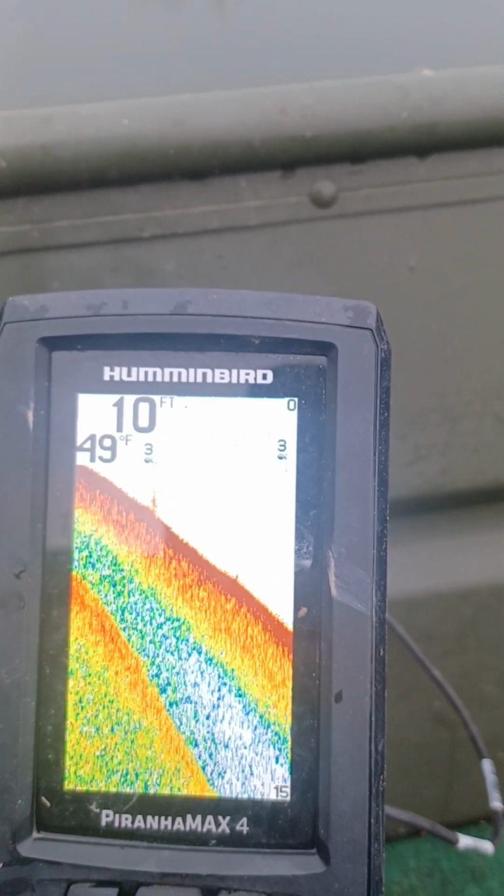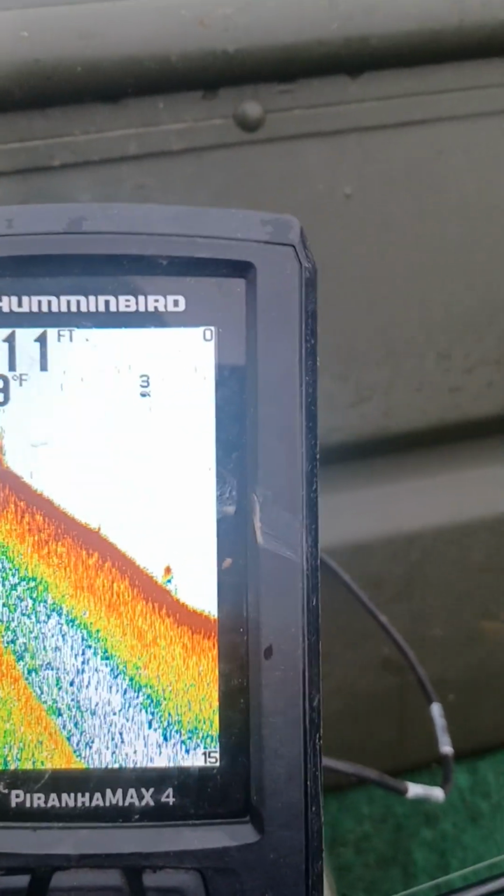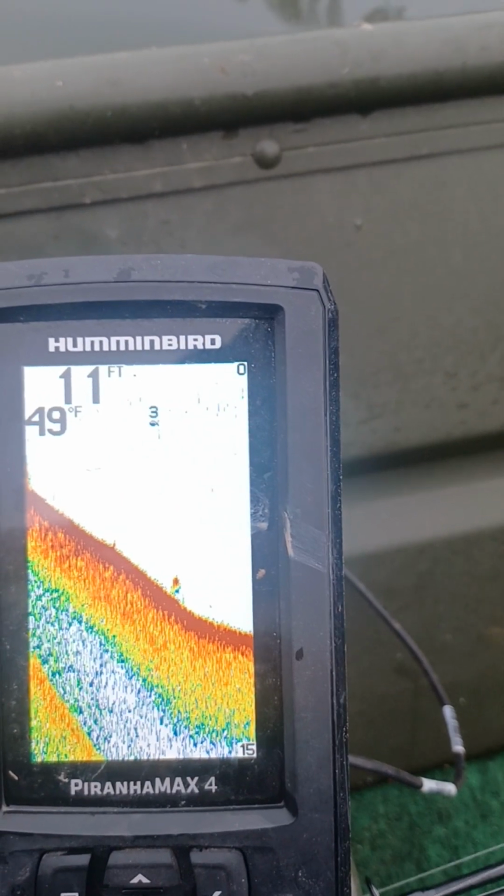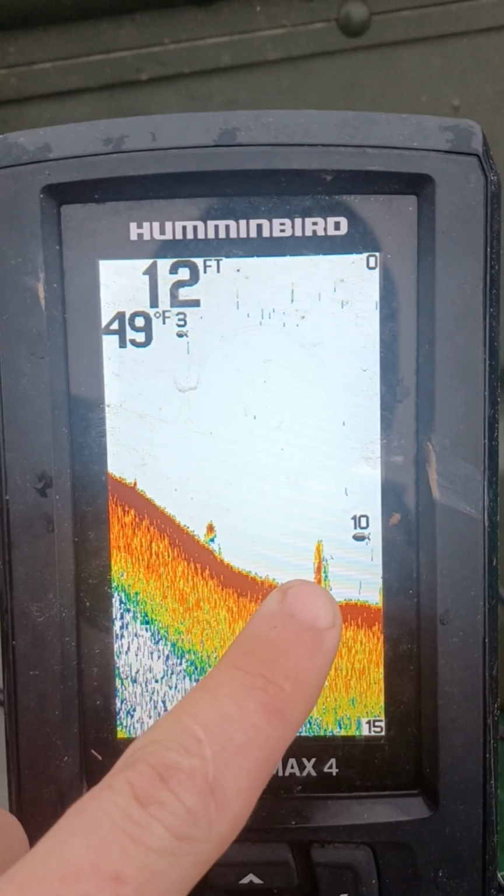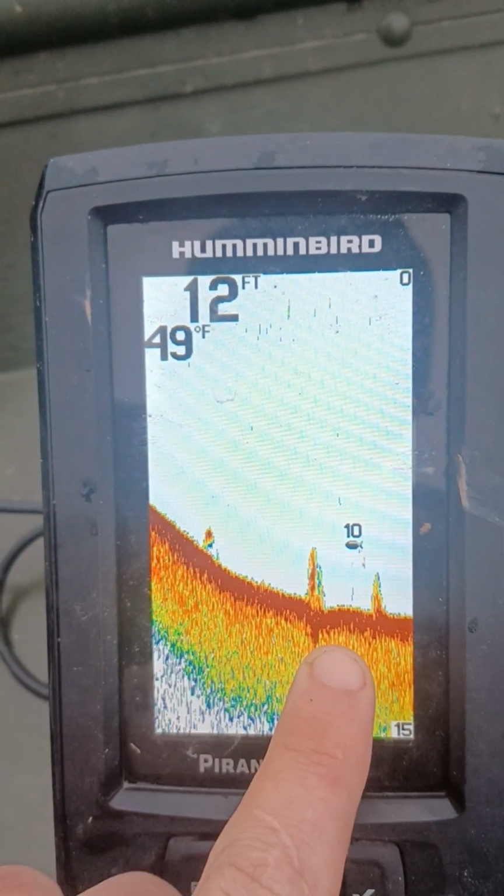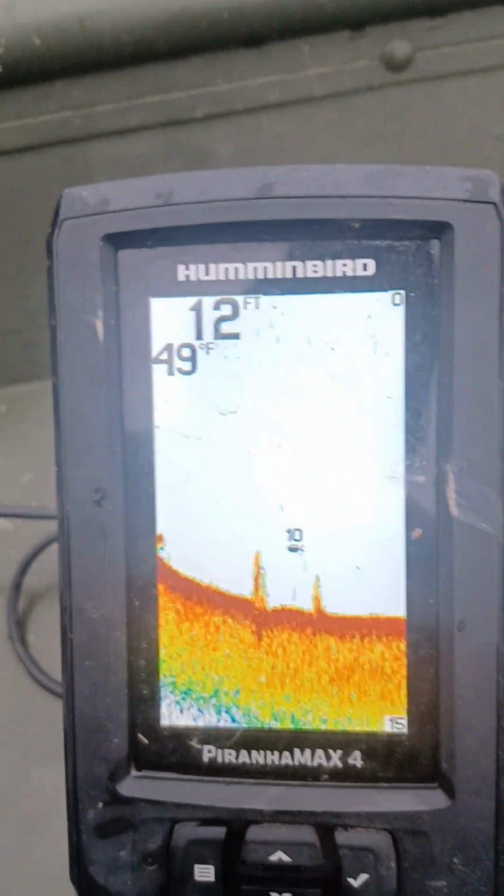But we're turning right here. We're going down to another drop off right there. It looks like a little something right here. Nothing really that's making me want to stop right here. But we do have shad around here because I see them flickering on the surface right here. Okay, looks to me like some old grass right here. One fish out through here.